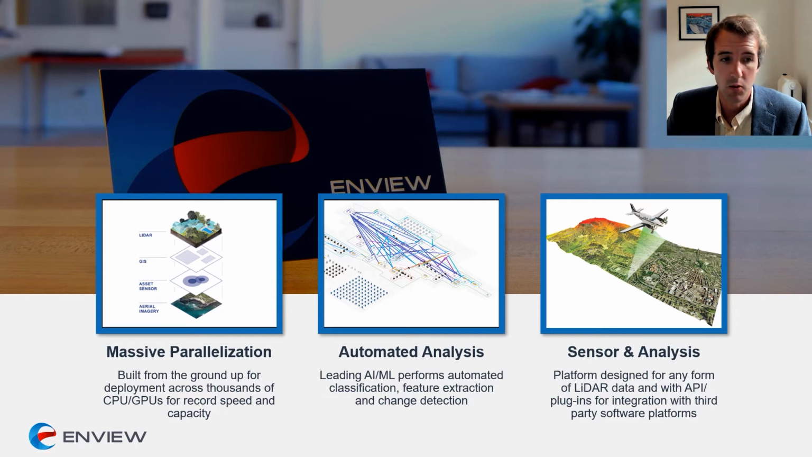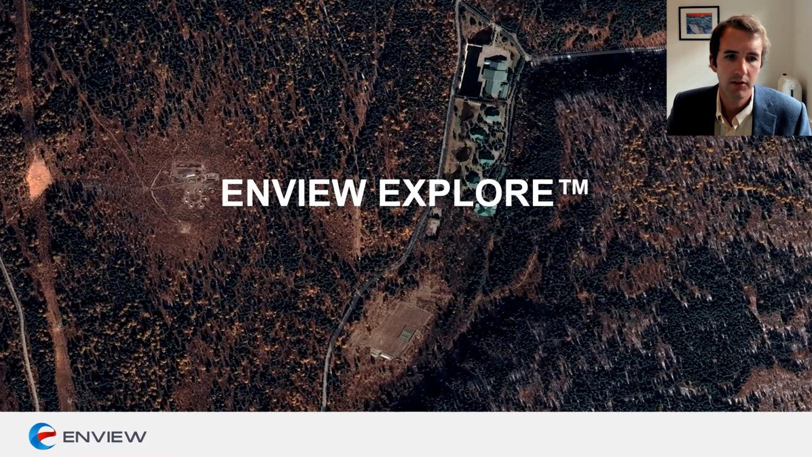This provides automated analysis. So after the AI machine learning has done its thing, the user downloads the data back to their desktop. This is an extensible system. It's sensor agnostic. We're also building it out with APIs and plugins so that it will integrate with third-party software platforms.